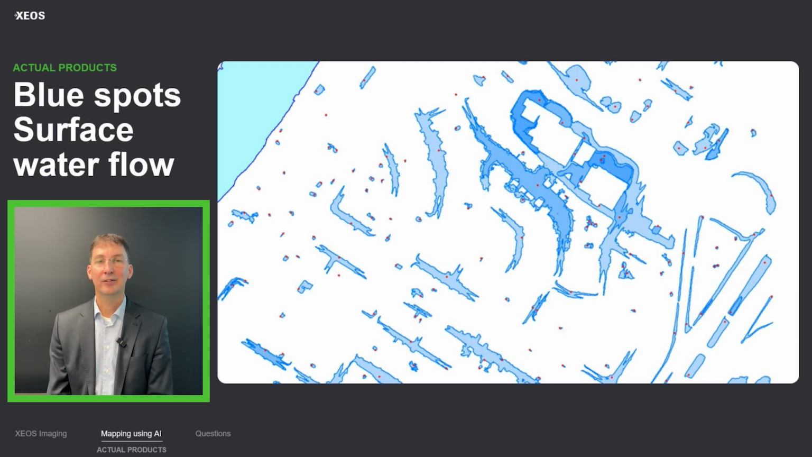A big rain event for us is when it rains enough that the underground sewage network will be saturated and will not do its job to eliminate the water. So the water will flow at the surface of the ground and accumulate in those blue spots.